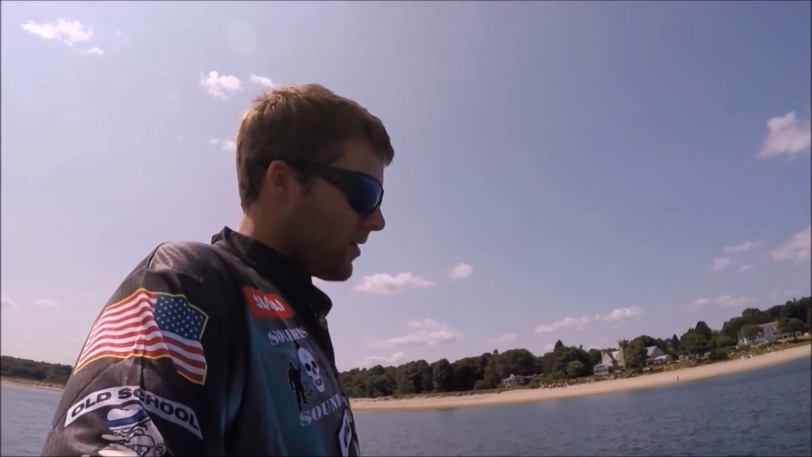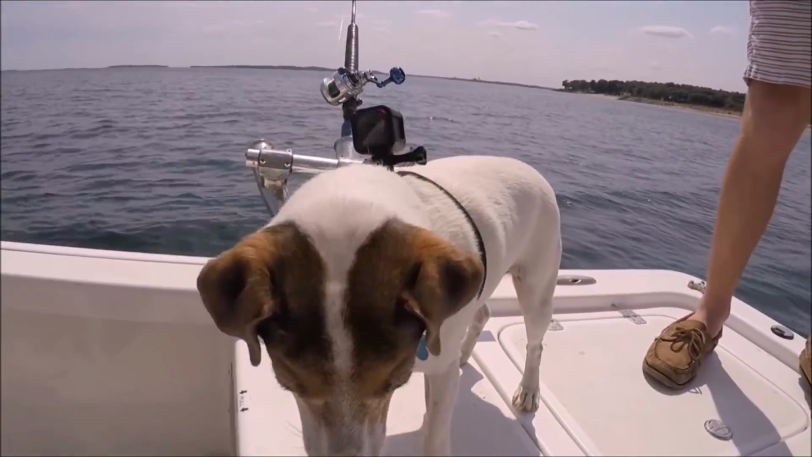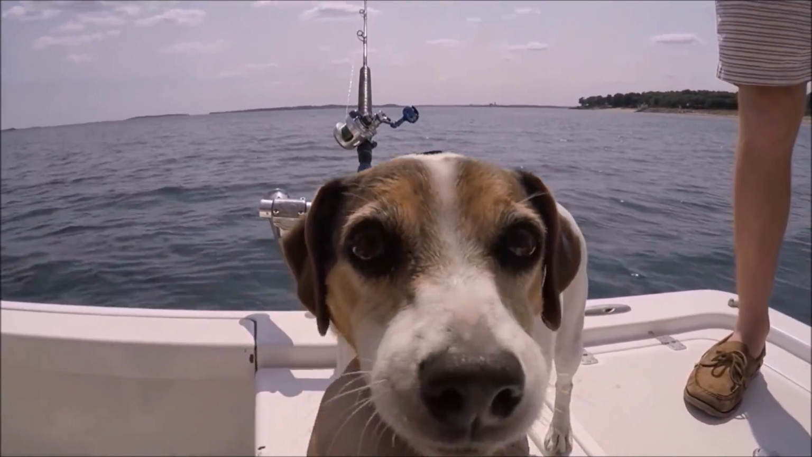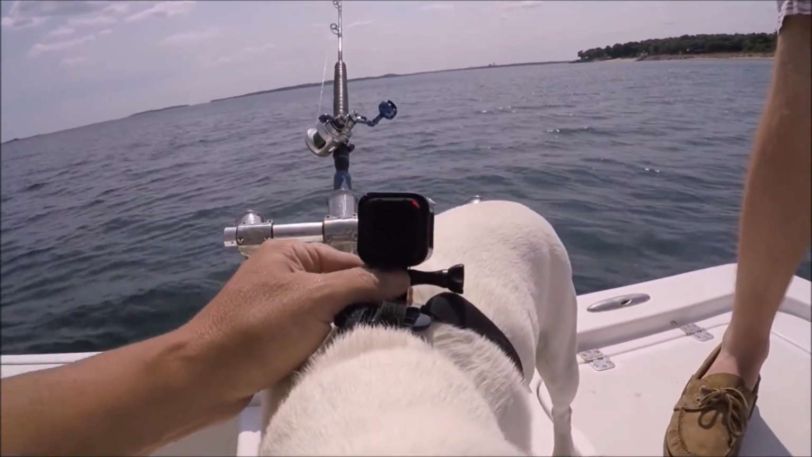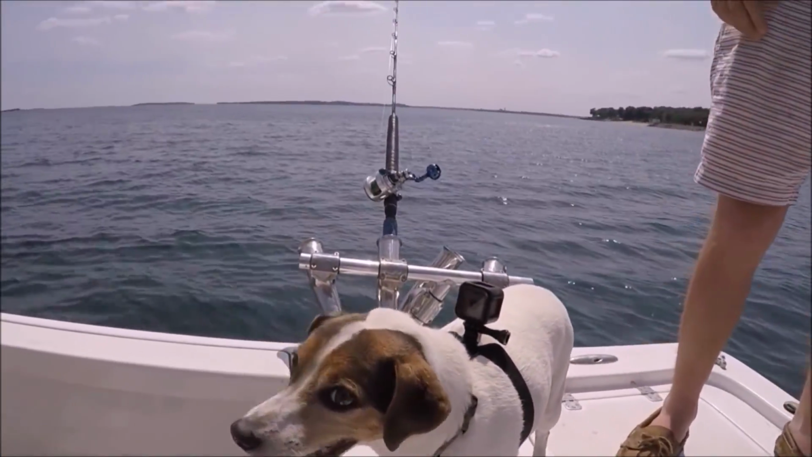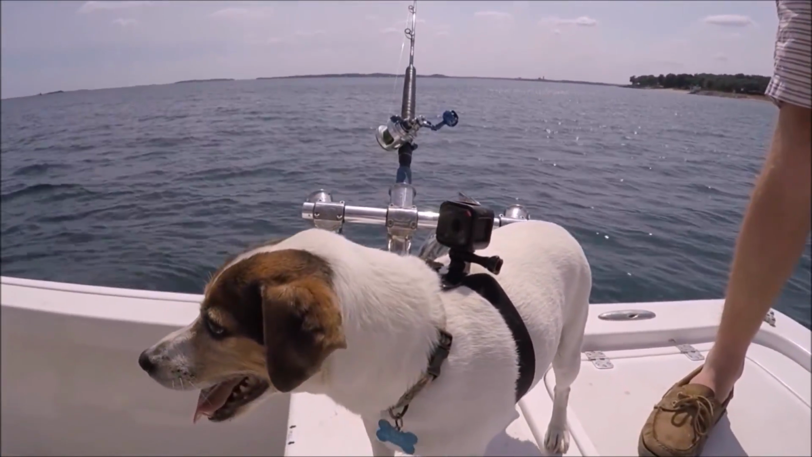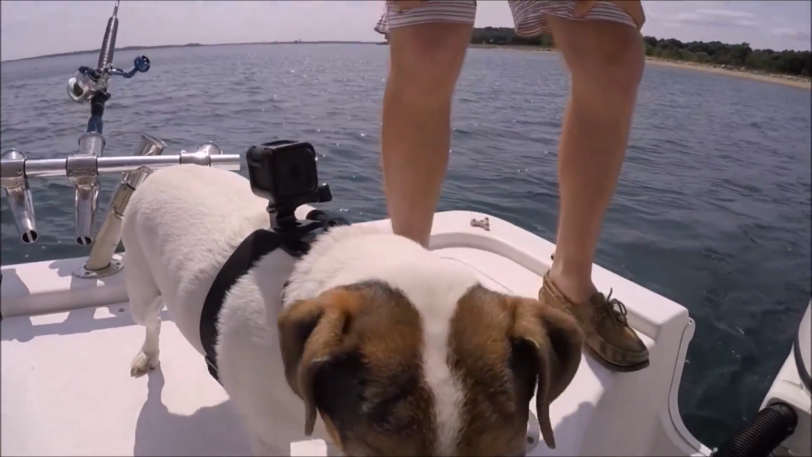Yeah. Nice. So for the first time ever, we got a Max Cam going. I've never seen anything like that. Right, Max? You're the coolest cameraman in the history of the cameramen. Look at this, he's ready to go. It's Max Cam. Ready for us to hook on some big stripers. What's cooler than Max Cam? The answer is nothing.